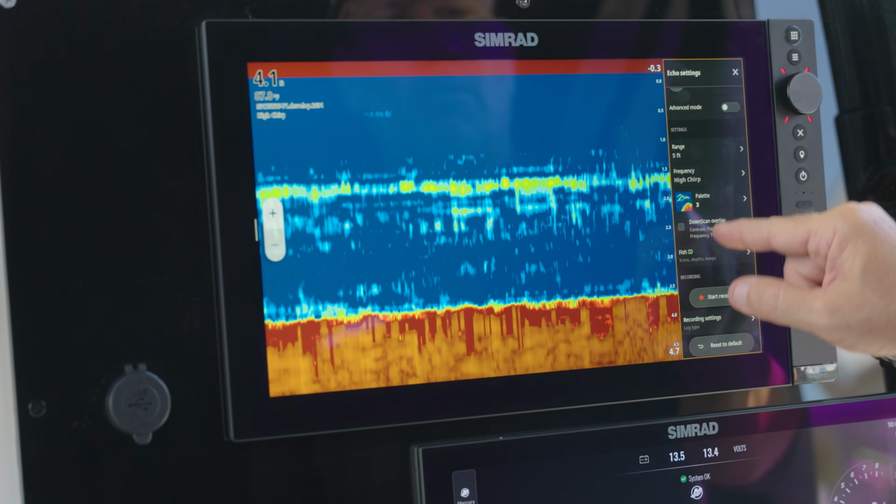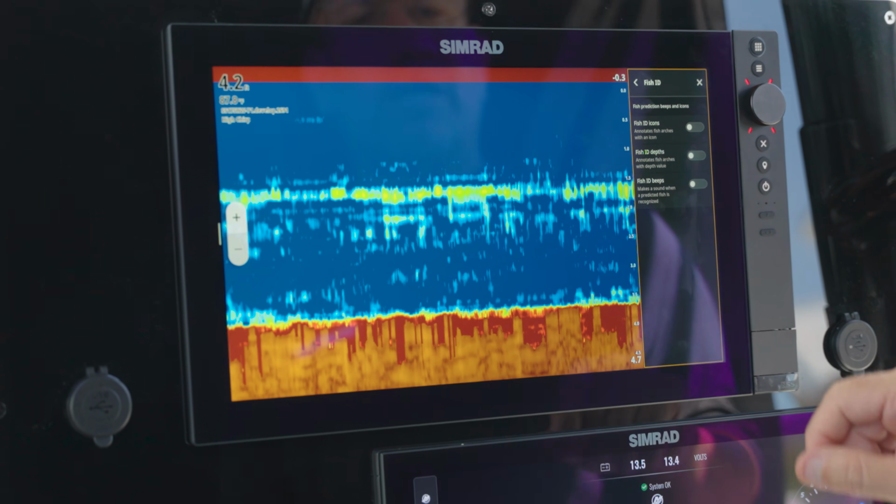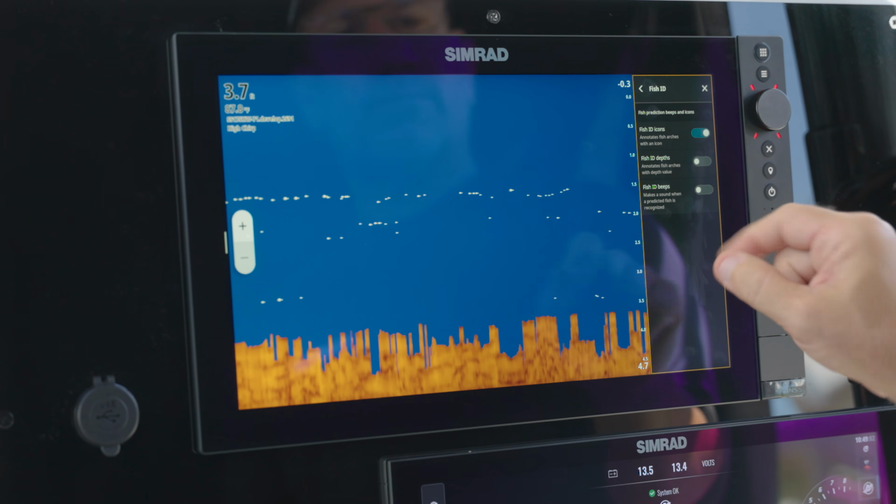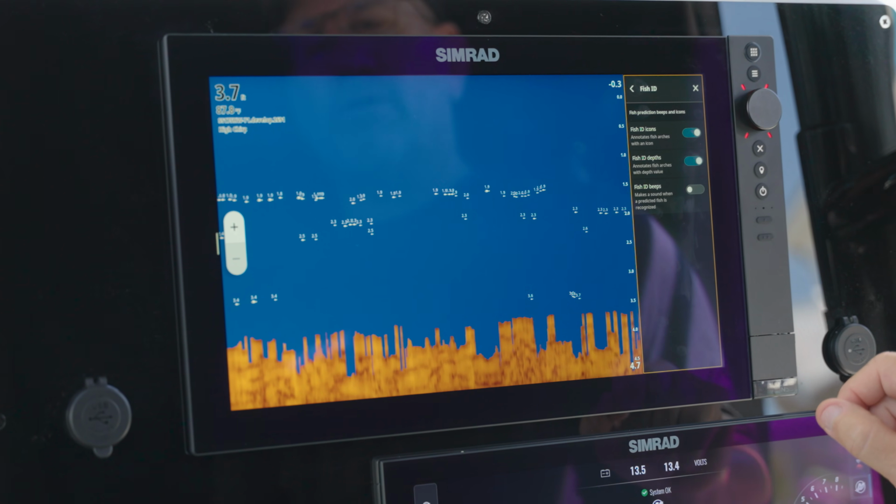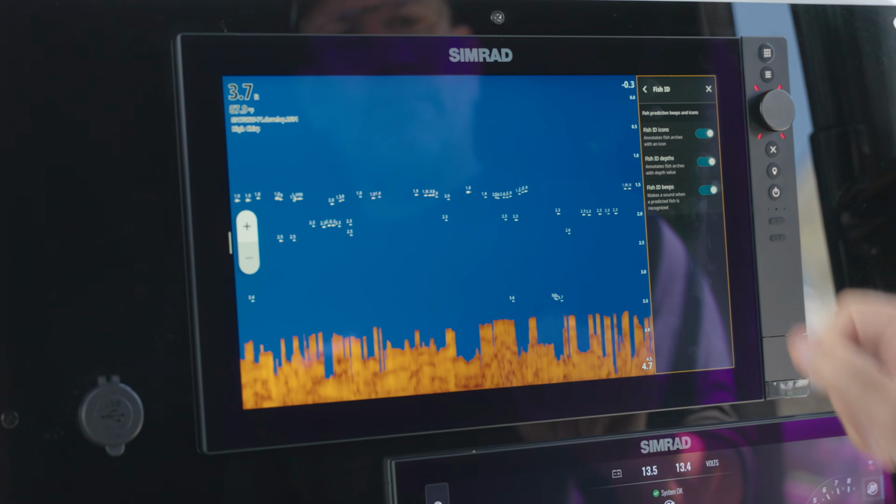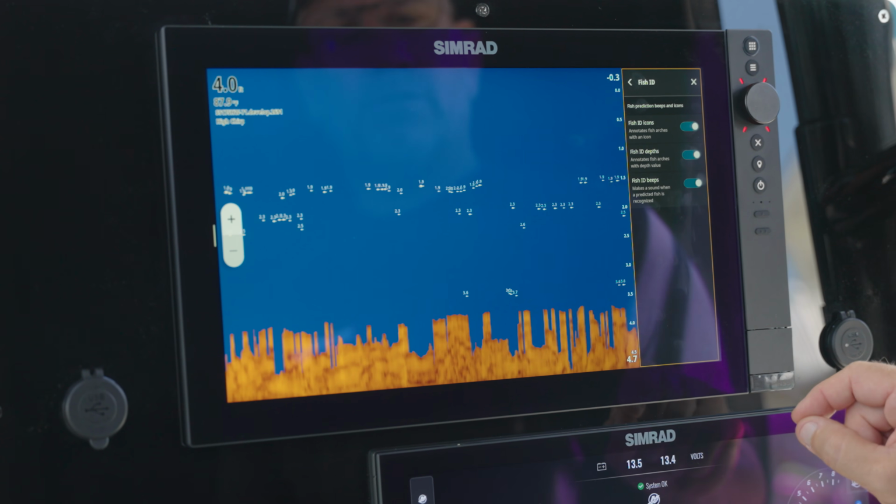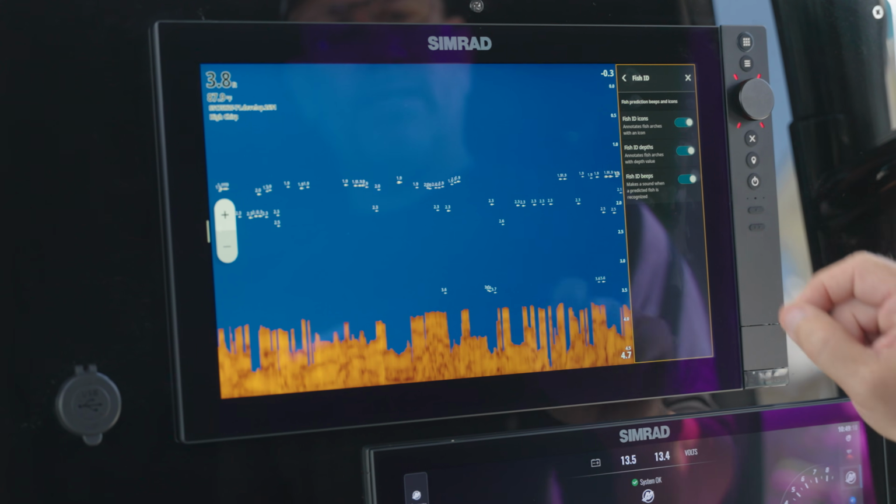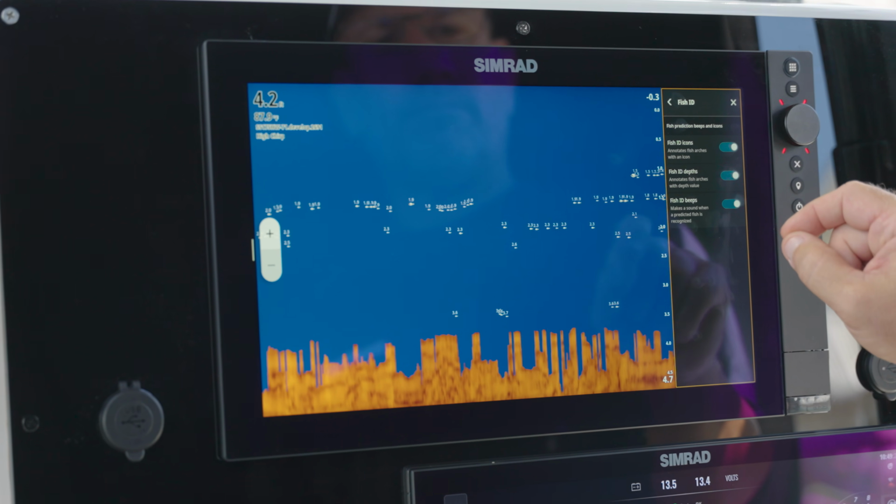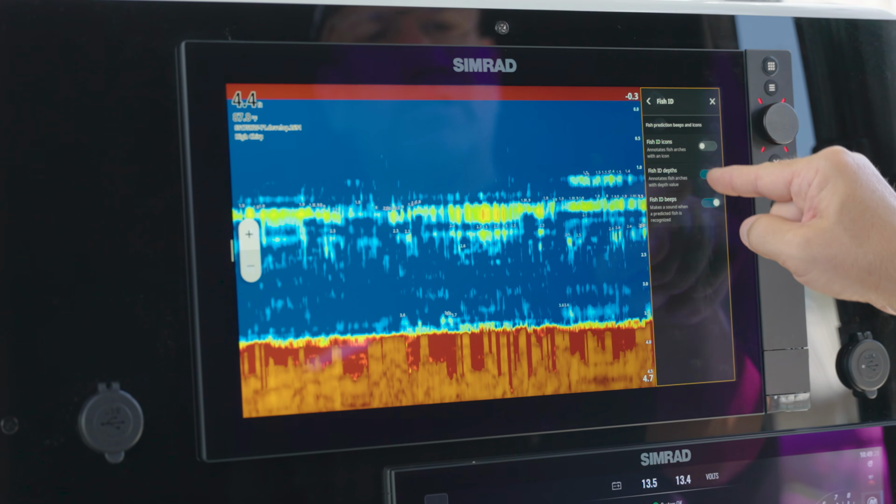Next thing you're going to do, we're going to talk about downscan overlay in a video here to come shortly. We can go into our fish ID. So we can turn on fish icons, which gives us all the cool fish icons. We can also add depths to each one of those icons, and we can add noise. So you can hear the beep as they come into focus here, and it'll chirp back to you to let you know that you're marking fish, and also the icon and the depth that they're being marked at, and also the size of the fish or the return. So that's a feature here that we have on the Simrad NSS 416 here.